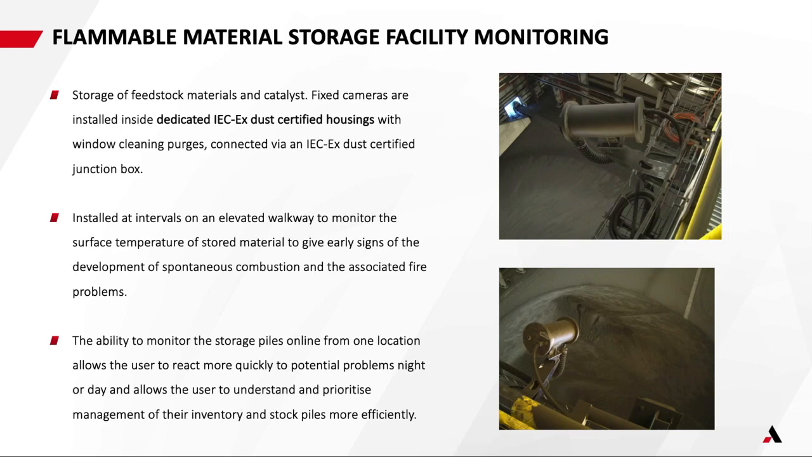And we've seen examples actually where a customer, during the commissioning phase of this type of system, will say to us, your camera is not working. It's telling us that there are hotspots in areas that there are clearly not hotspots in. And the sensitivity of the device is such that it can see hotspots that are really, really far beneath the surface.